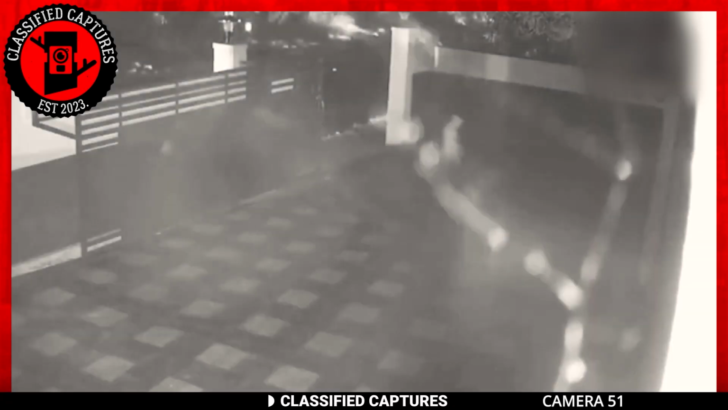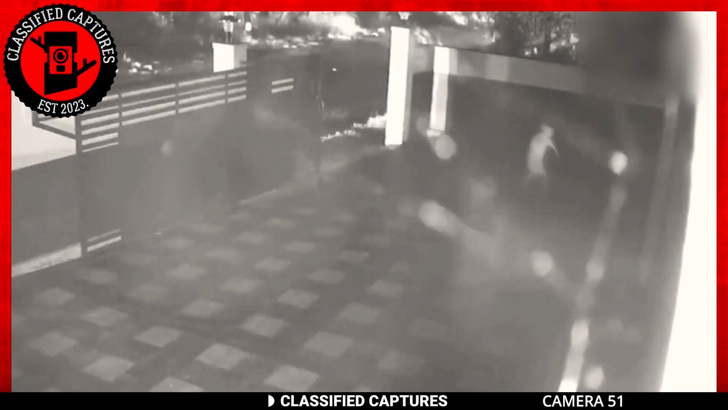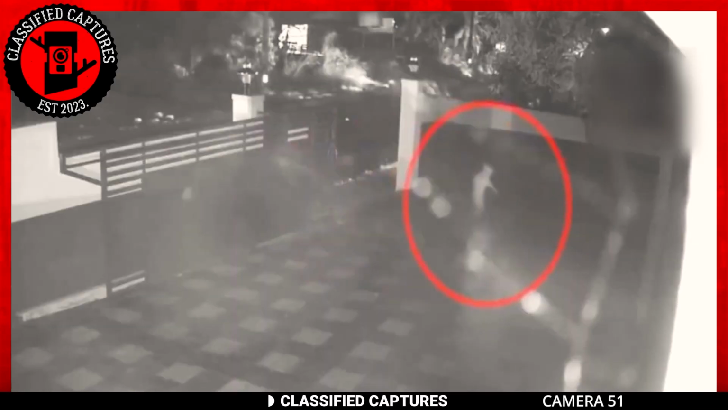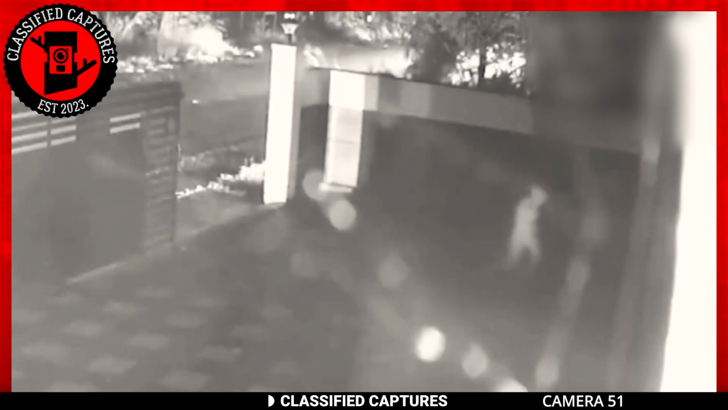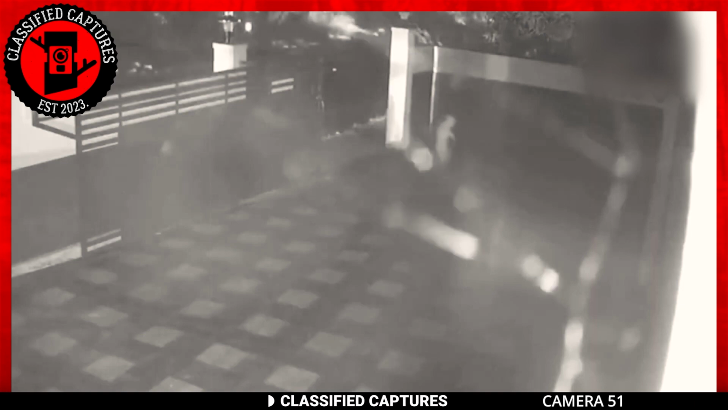But in this spine-tingling scenario, a security camera revealed a peculiar dog-like creature strolling around on its hind legs in the dead of night. So, is it a specter, a paranormal entity, or are our four-legged friends attempting some Toy Story-esque escapades while we're not looking?